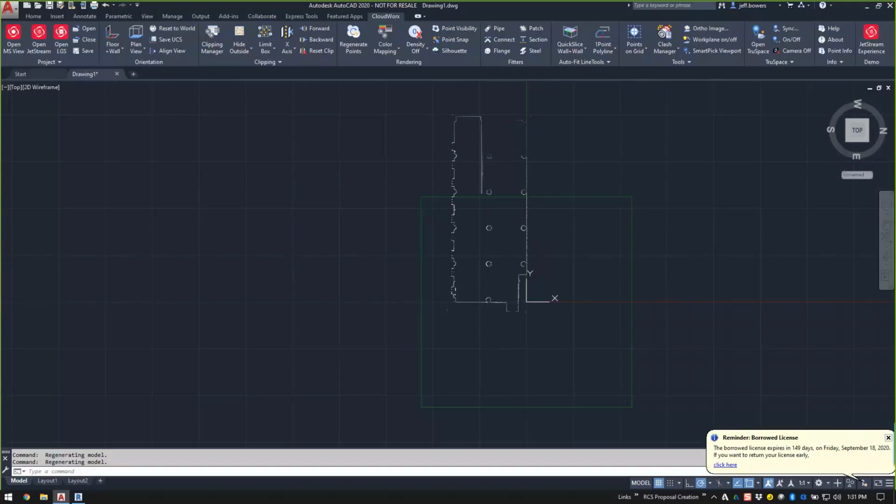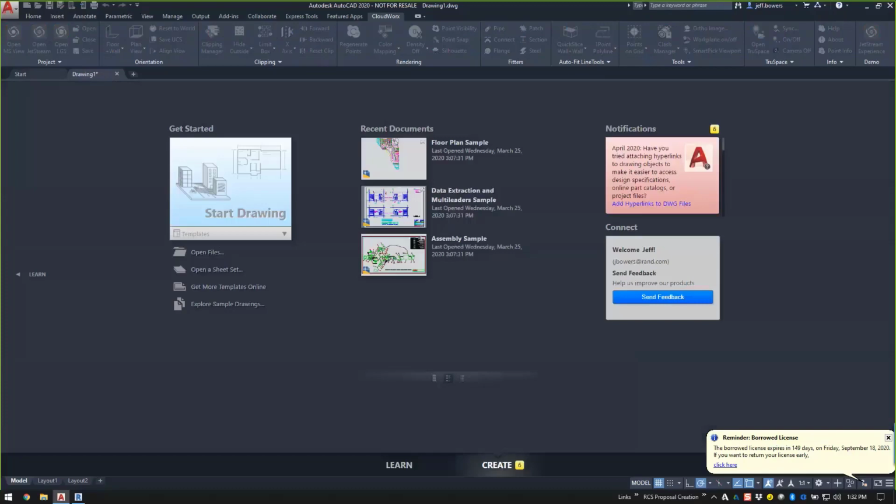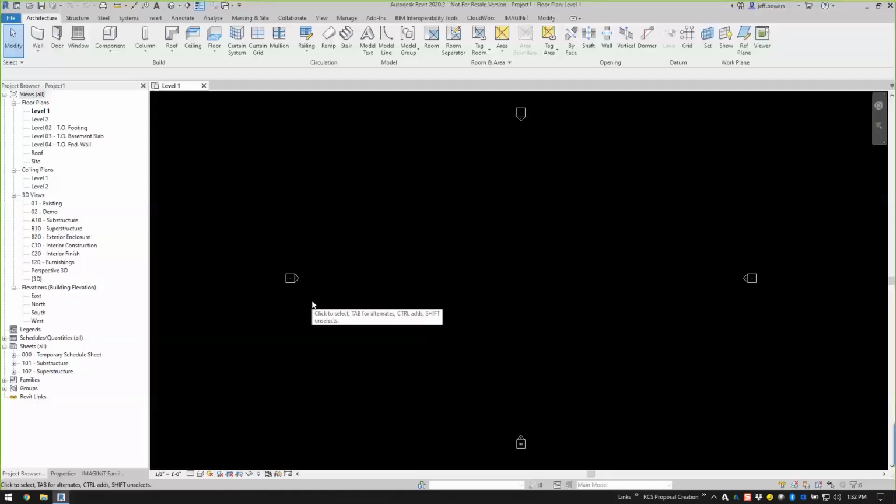Very, very efficient way of getting those 2D drawings put together. Now, getting out of AutoCAD and jumping into Revit, we're looking at a very similar workflow.